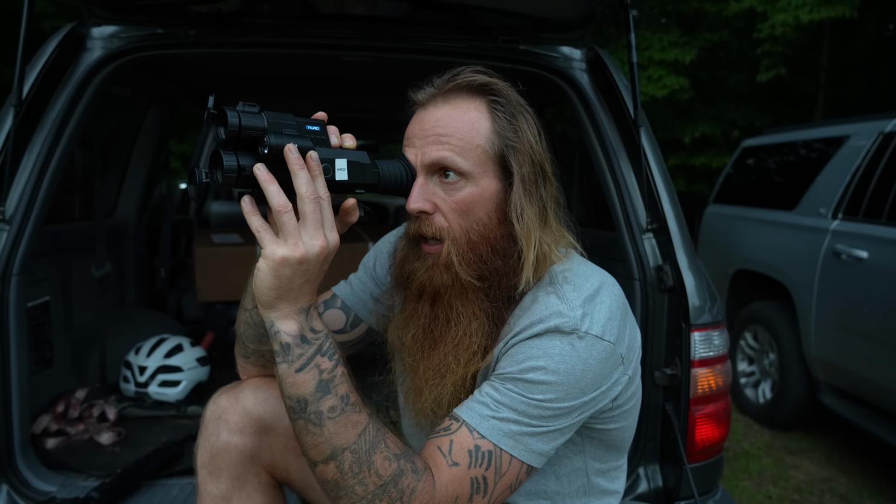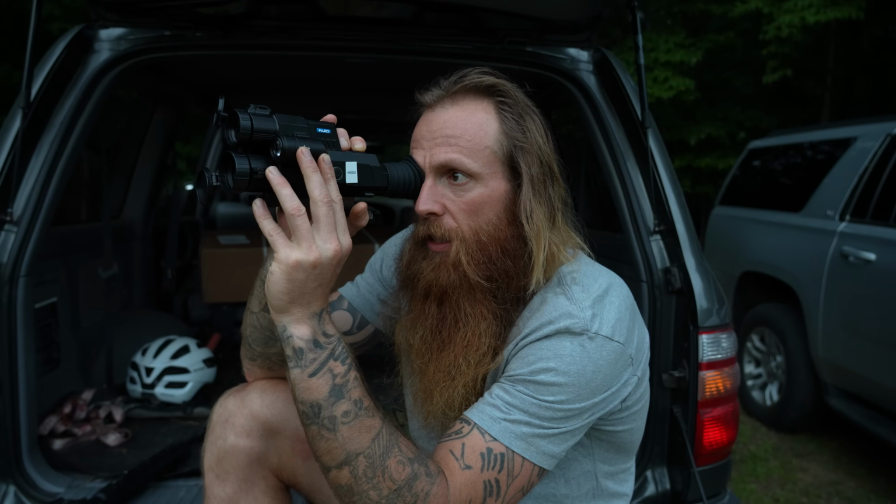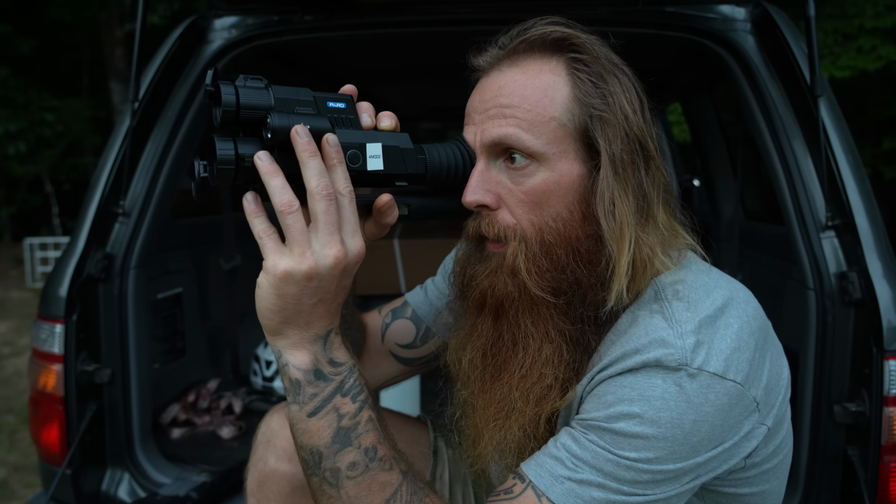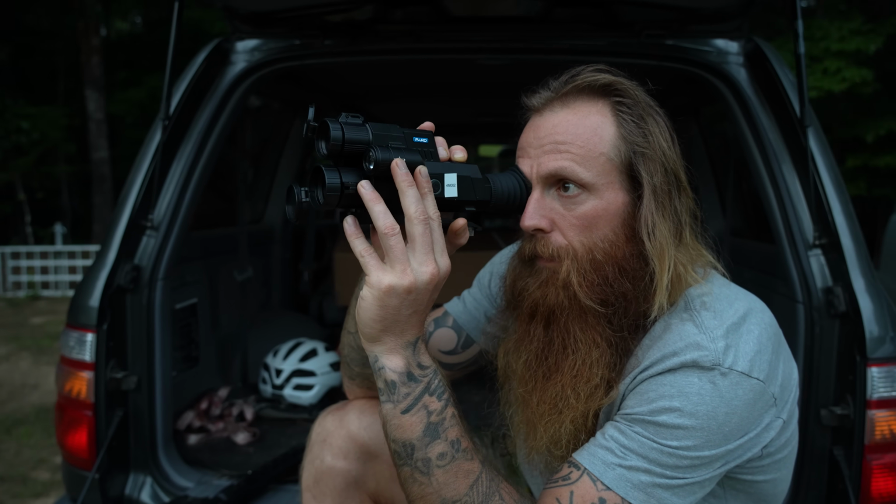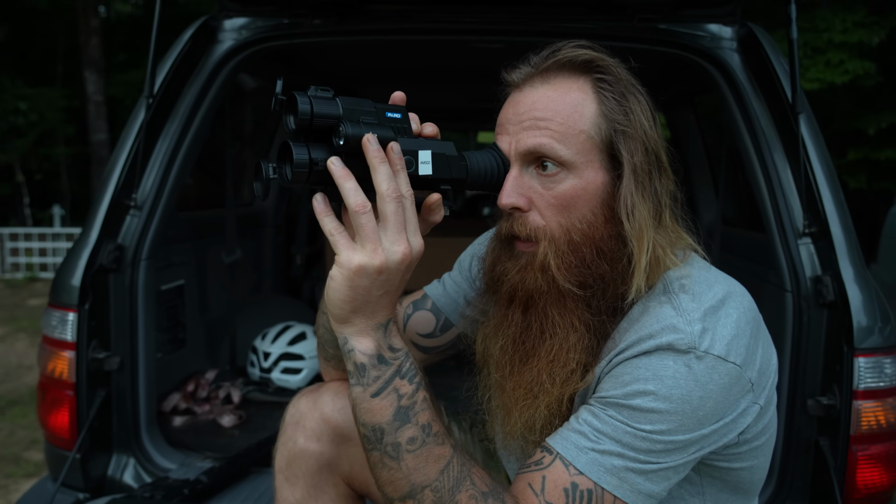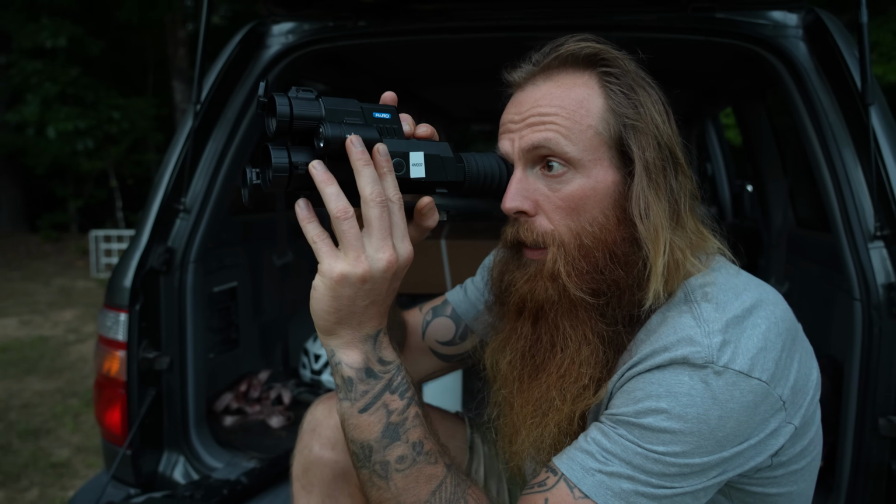You just cannot beat thermal. I'm talking about just a sore thumb. She's sticking out there. We got edge, black hot, red hot, and in hot. That's good, buddy. I got her ranged out right there, 125. She's coming. Look at her. She's coming back across the field.